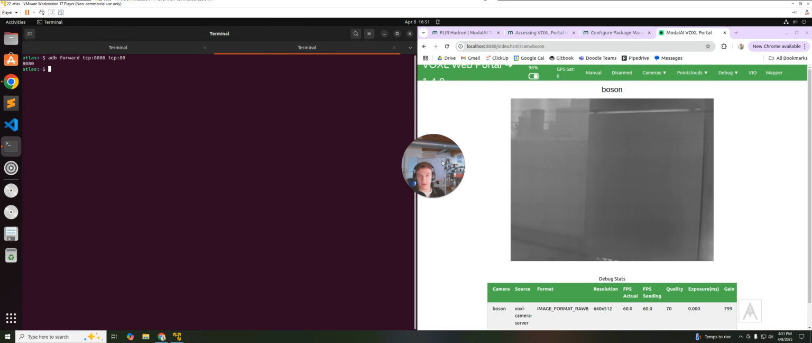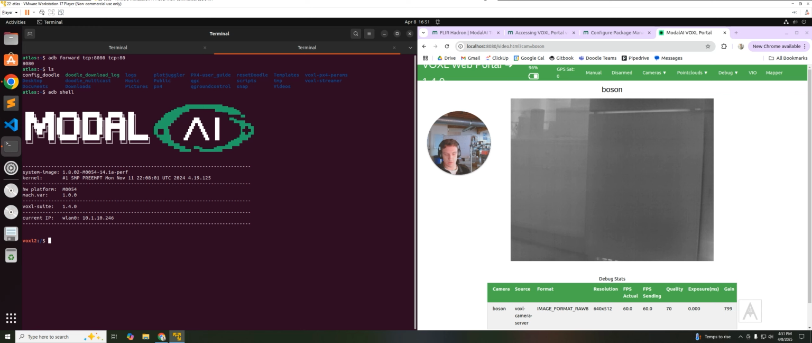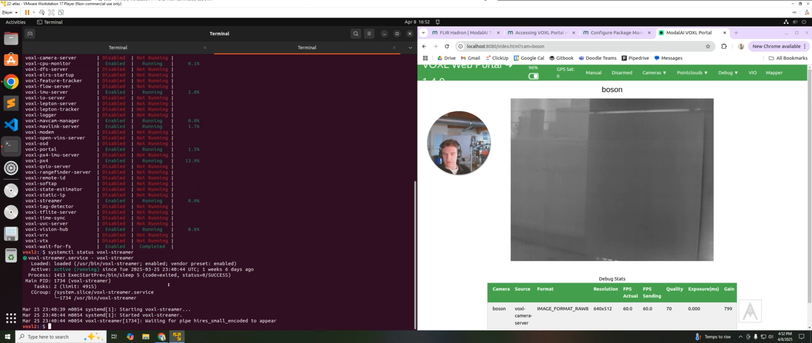Now, how can we stream these? Let's go ADB shell, voxl-inspect-servers. Okay, so voxl-streamer is running. Don't ask me what it's attached to. Oh, high-res small encoded. Oh, it's waiting for it to appear.